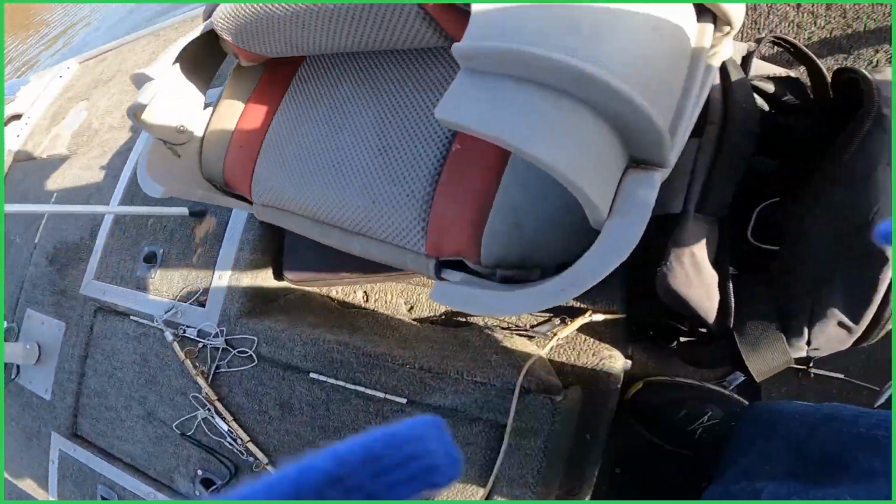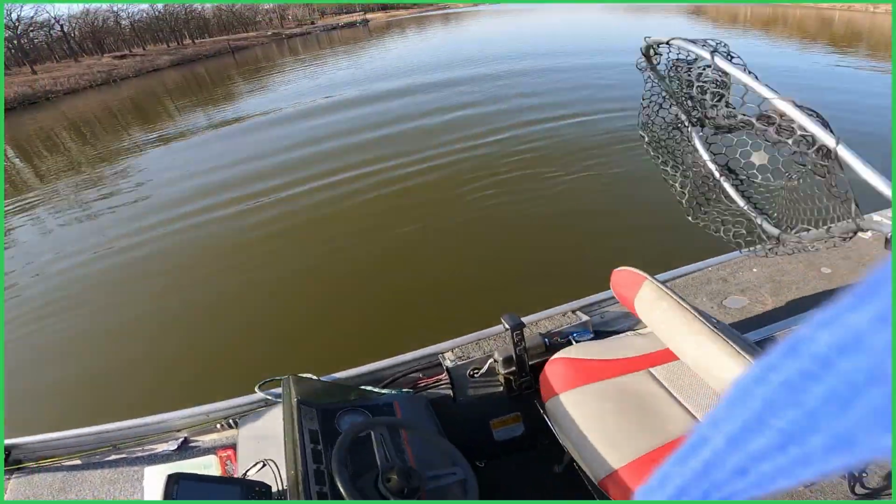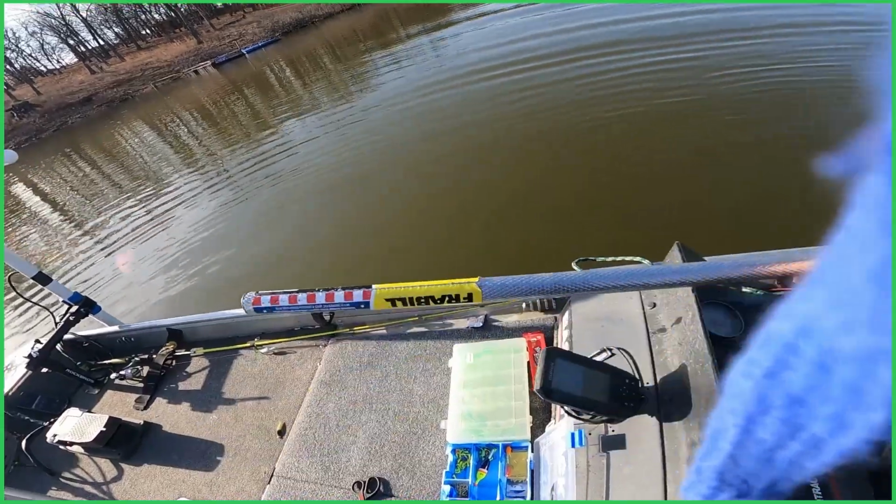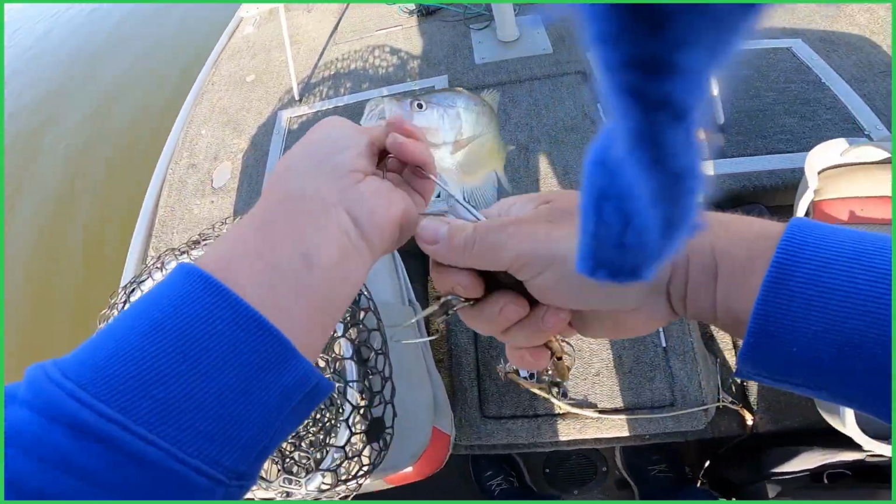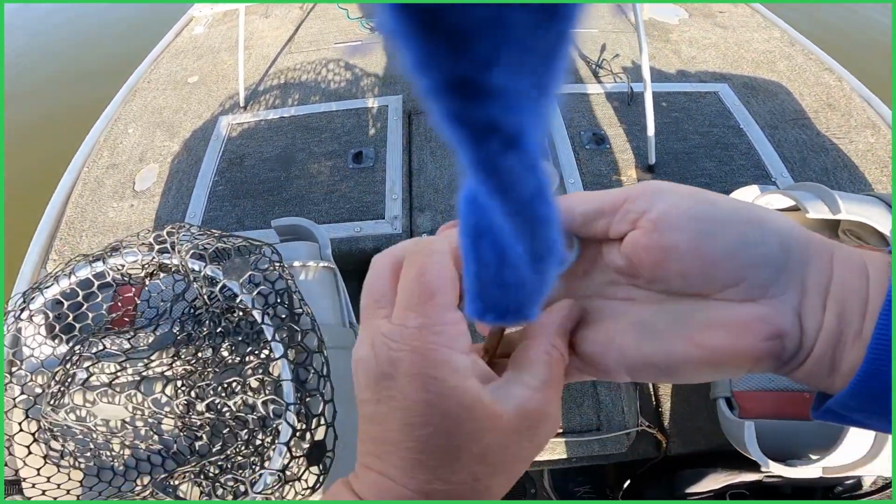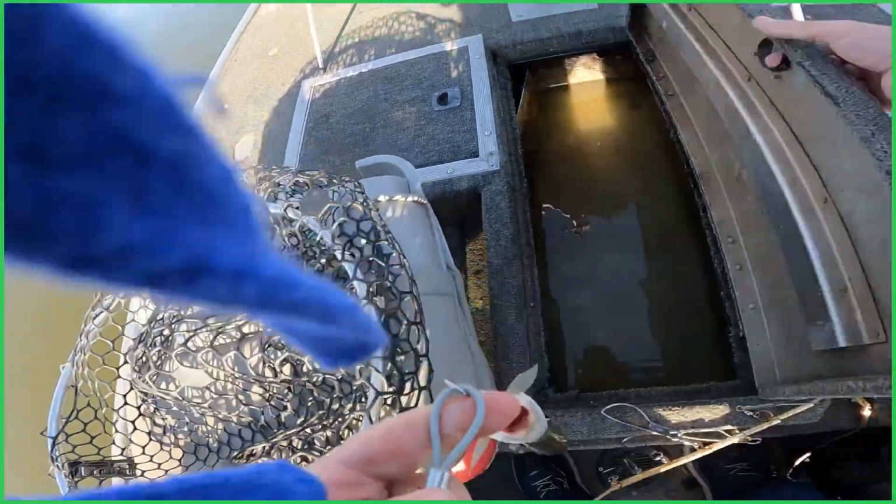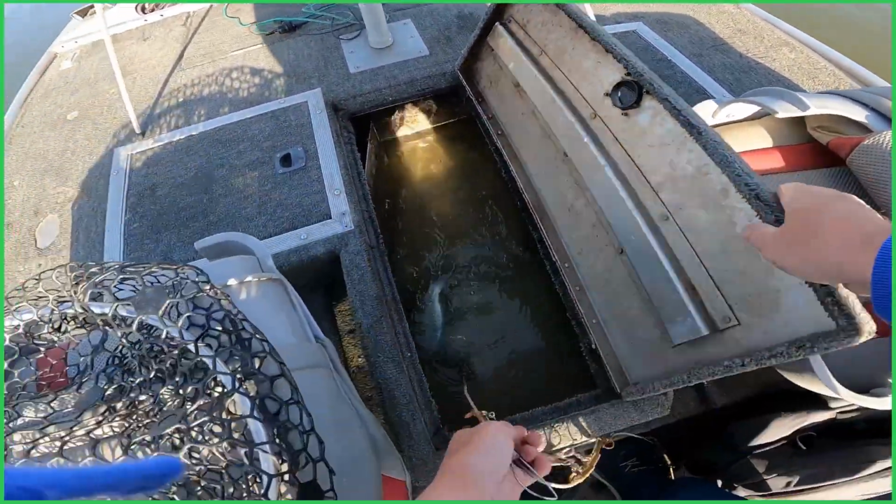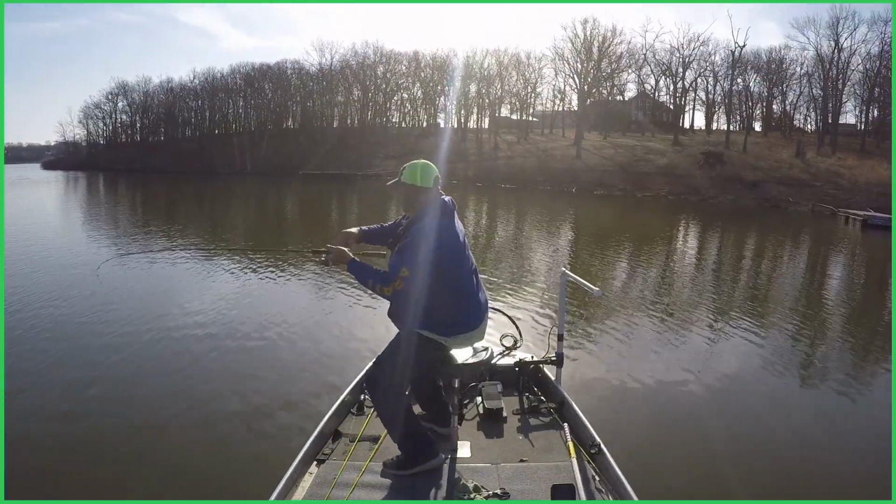Well, I could fall in the lake, I guess. Got the net put over here where I normally keep it. That's tripped up there. First one for the live well. Got you, buddy.